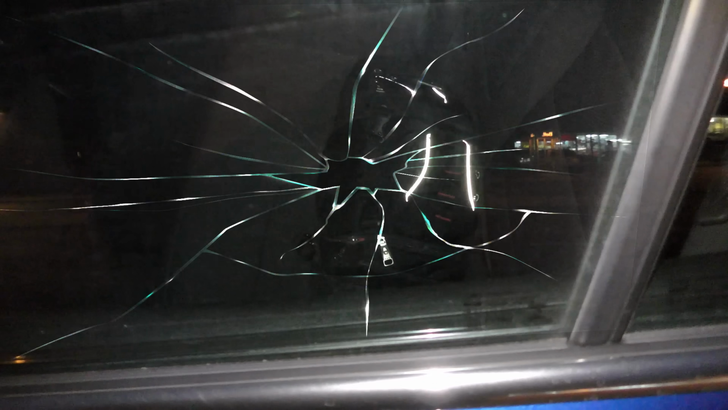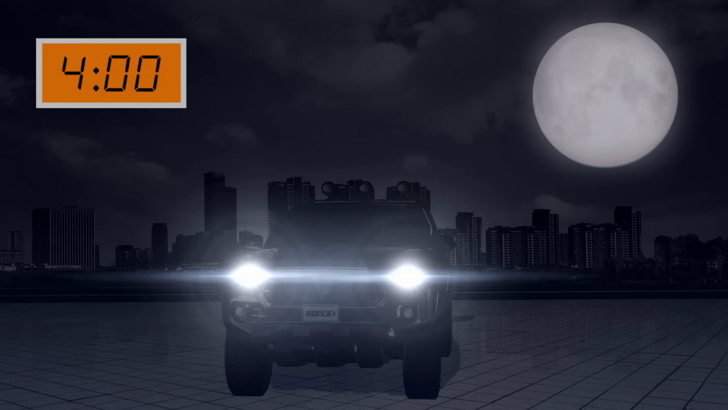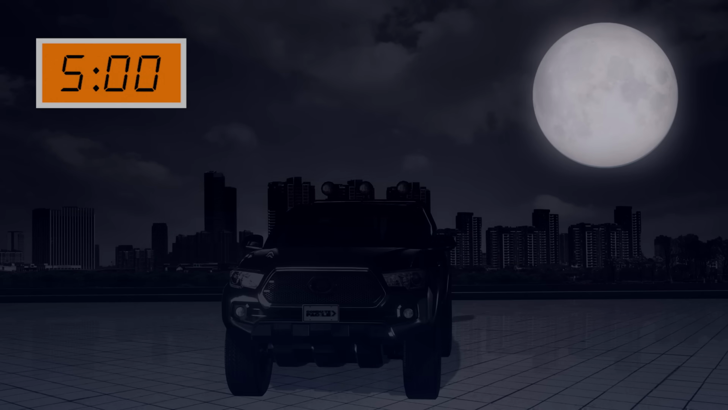Also, don't forget to turn your lights off before leaving the vehicle, including the interior lights if you turn them on, or you'll drain the battery. Although some vehicles have systems that turn the lights off automatically after a certain amount of time if the engine is stopped. So again, check your manual for that.